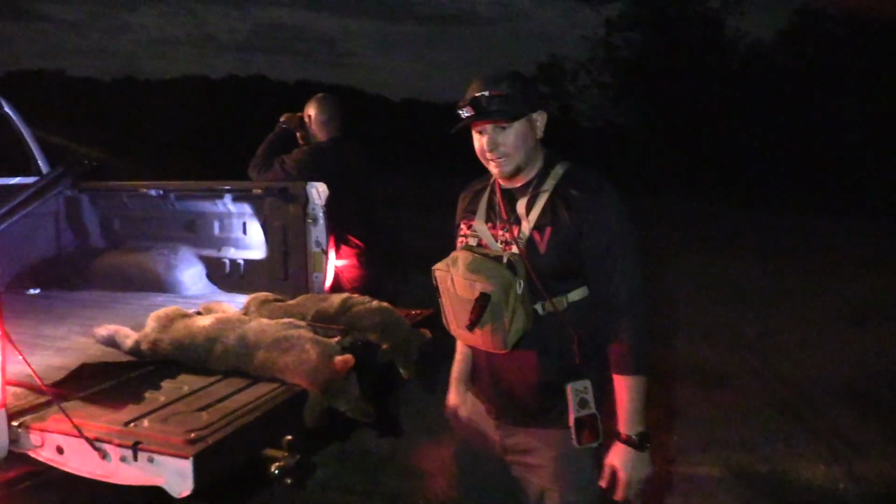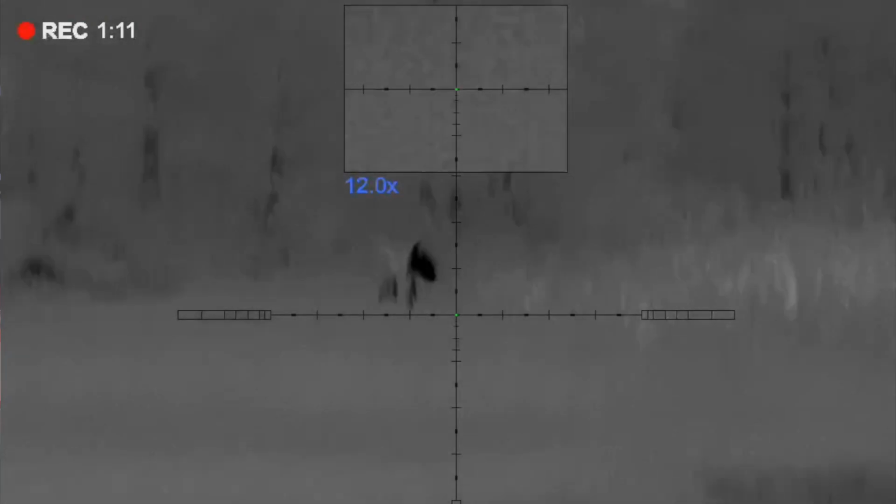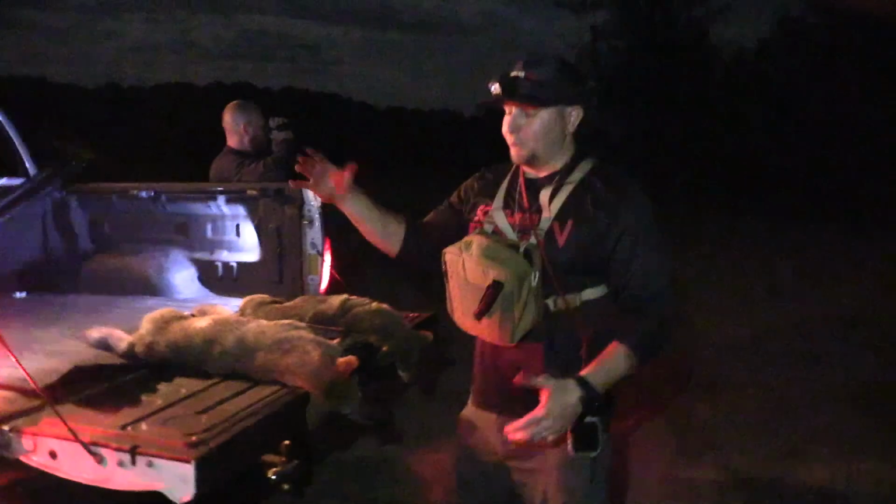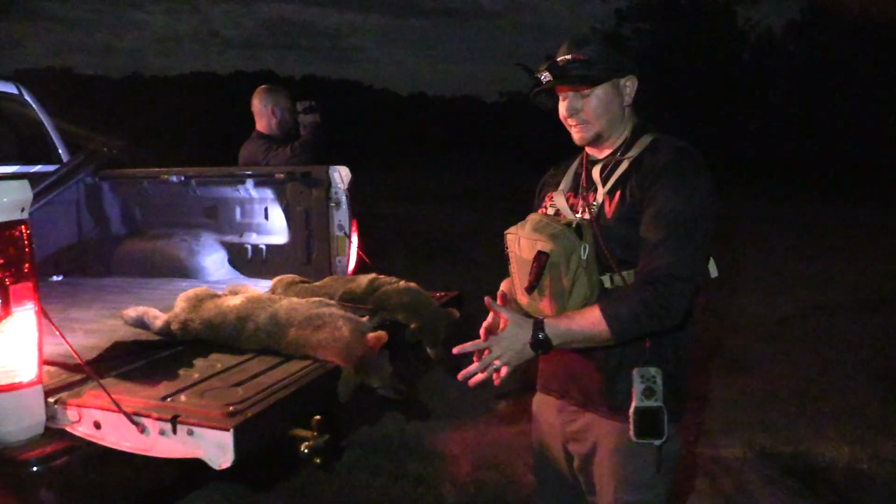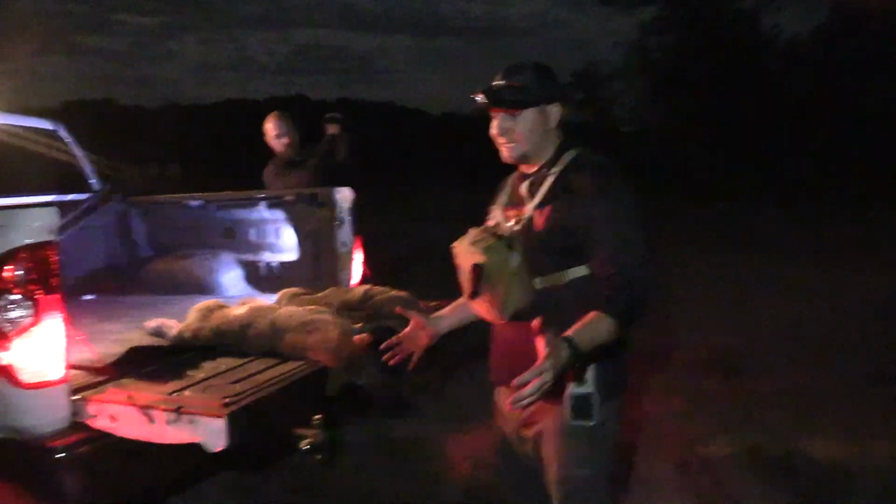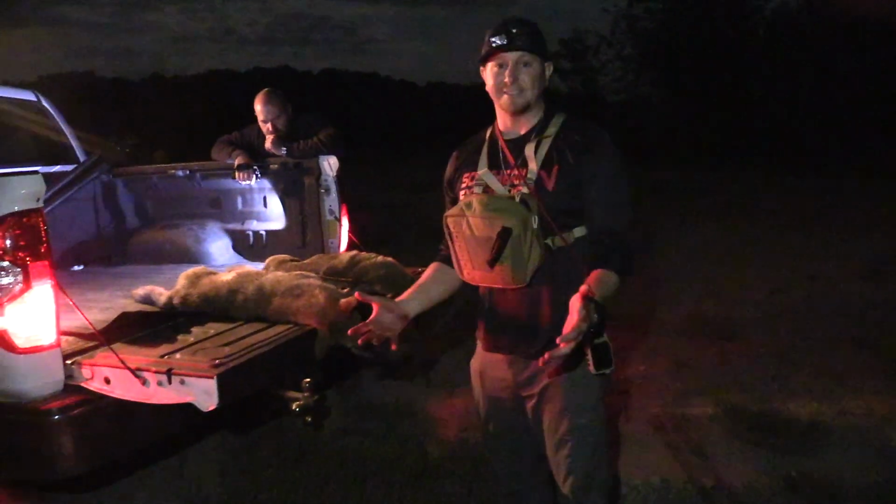Really appreciate Daryl taking us out here and letting us go hunt on his stuff. And you know, that's one of the coolest things about it is when you have landowners that can somewhat do the scouting for you. Not saying that you want to be lazy with it, but sometimes your landowners are your best assets.